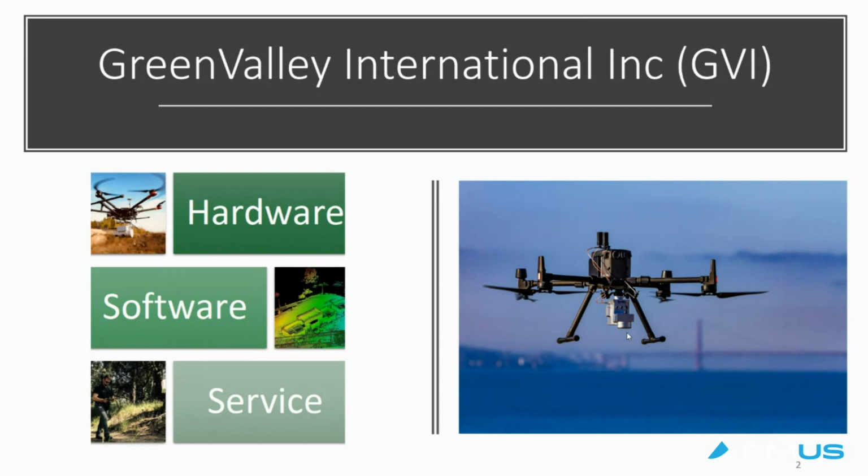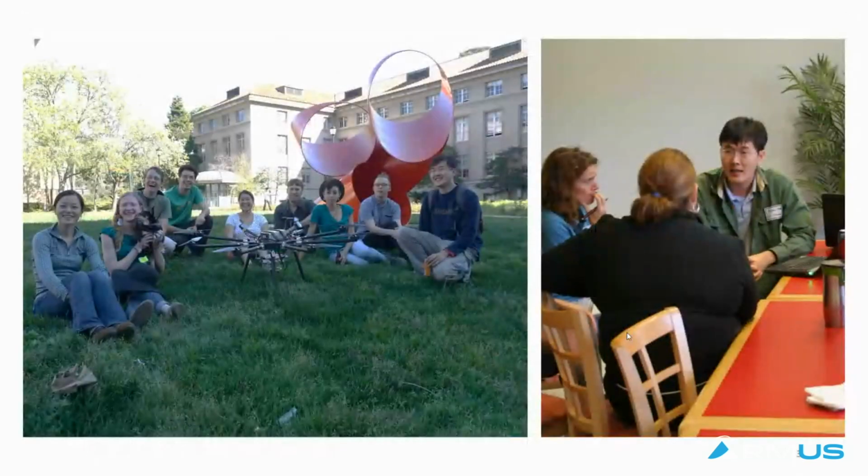Having this experience in providing actual service and conducting service projects gives us good experience from the field, which helps us continue to improve our products, both hardware and software. That's something quite important to consider.